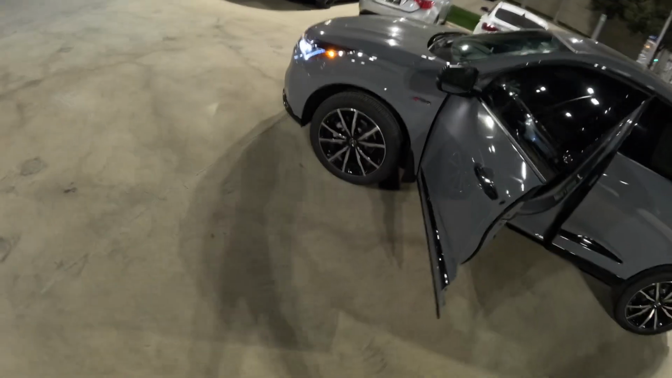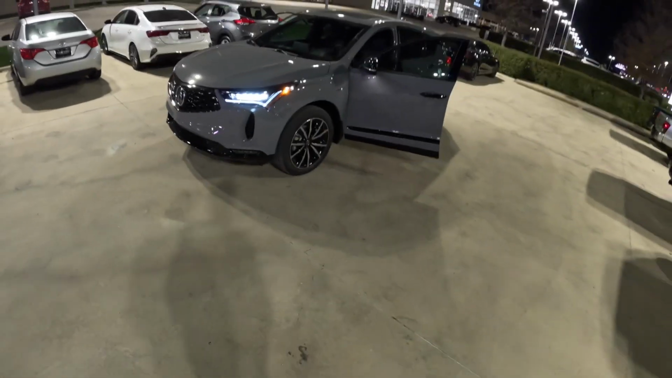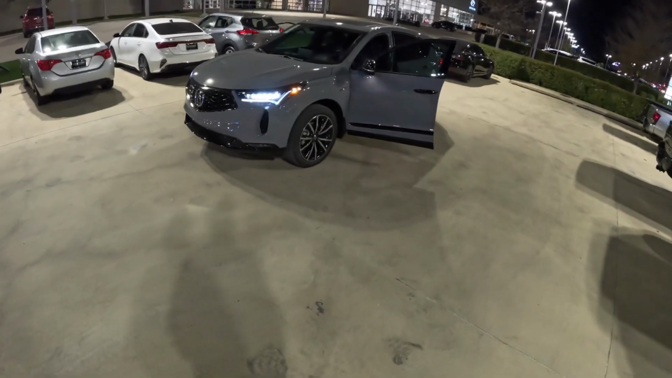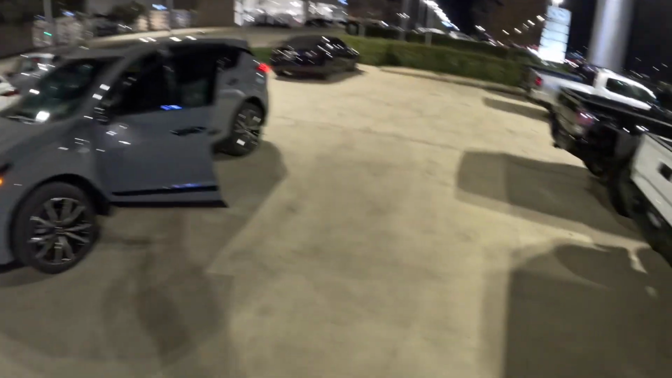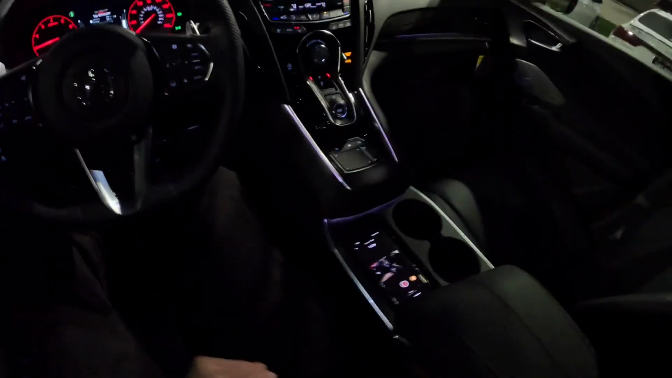And this vehicle is finished in the beautiful Urban Gray Pearl. I think this is a very sharp looking color. Makes any Acura stand out and look amazing. Let's just get this RDX out on the road and go for a chill drive.